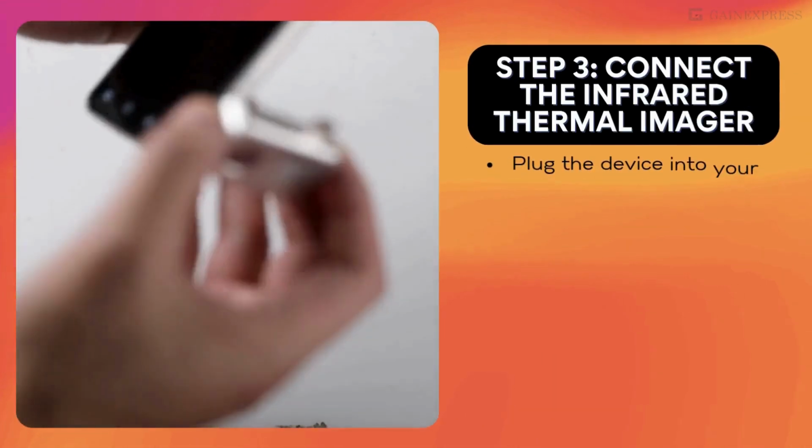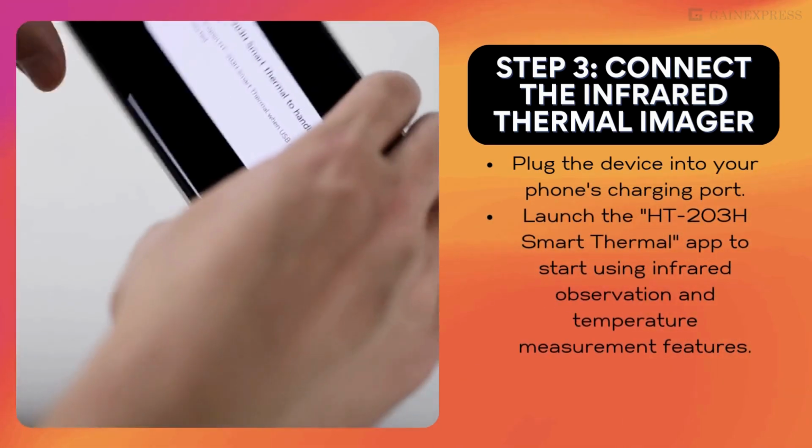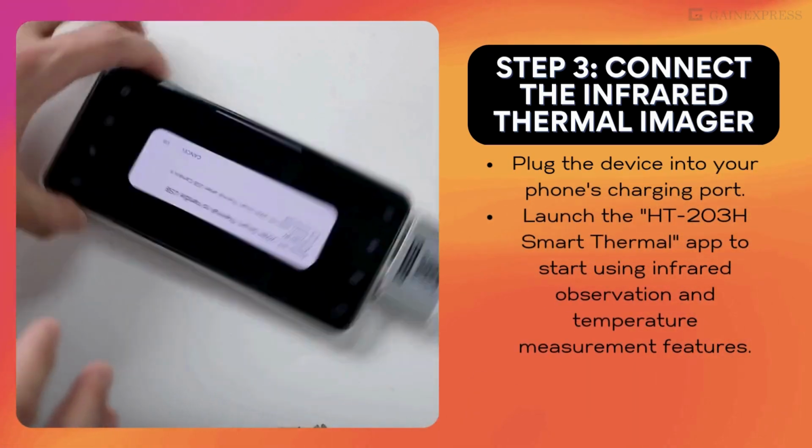Step 3. Connect the infrared thermal imager. Plug the device into your phone's charging port. Launch the Smart Thermal app.